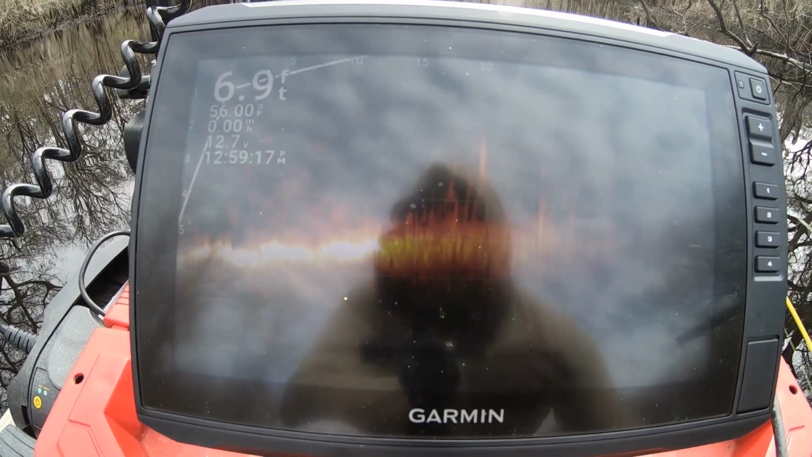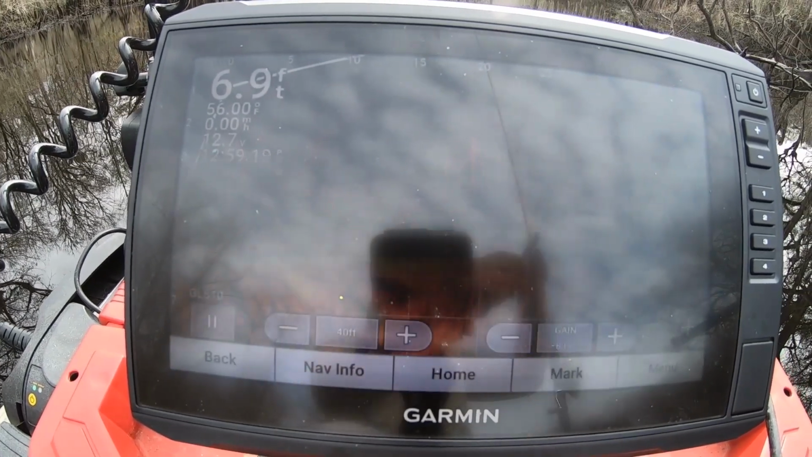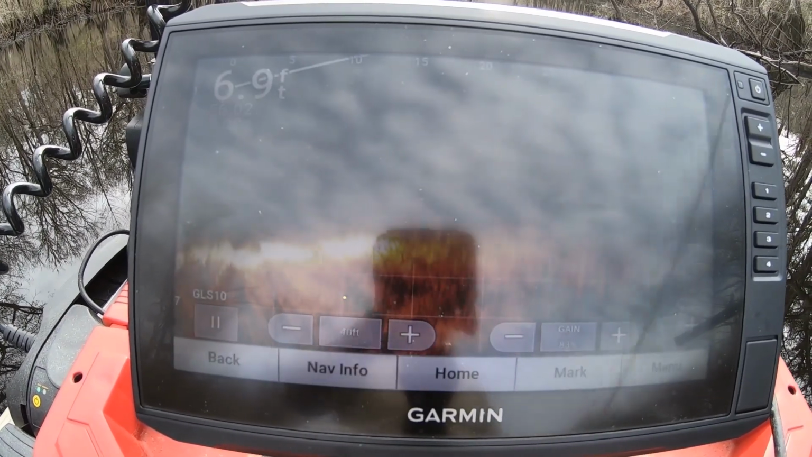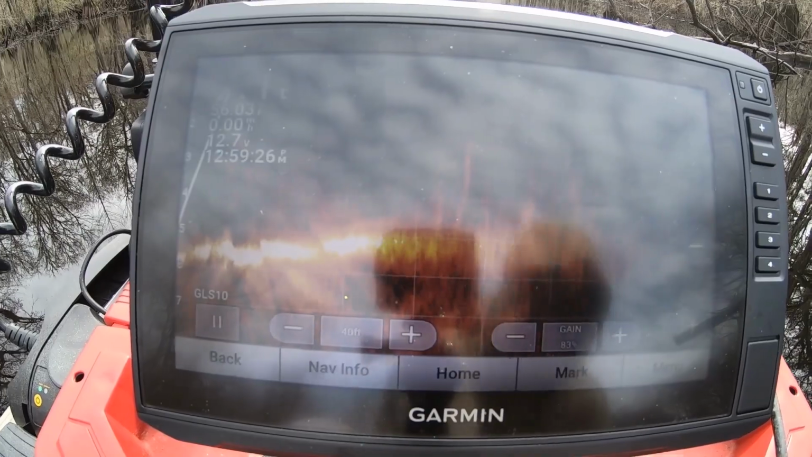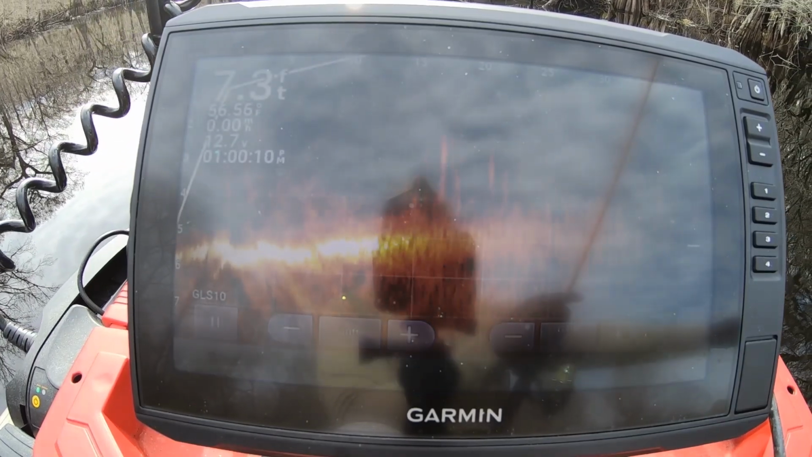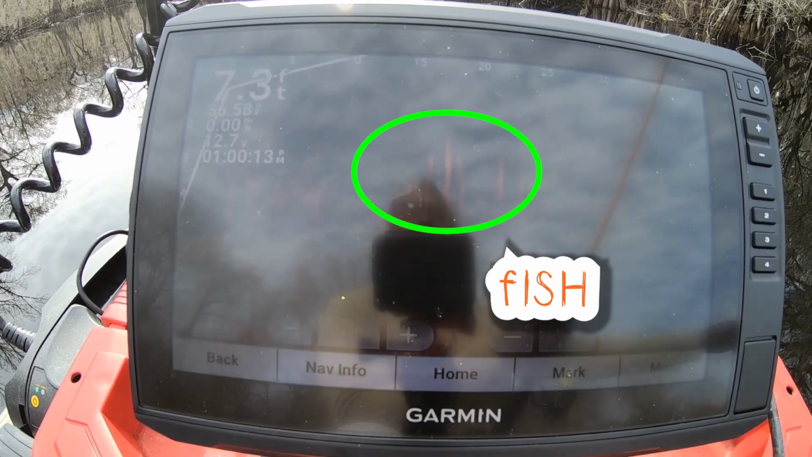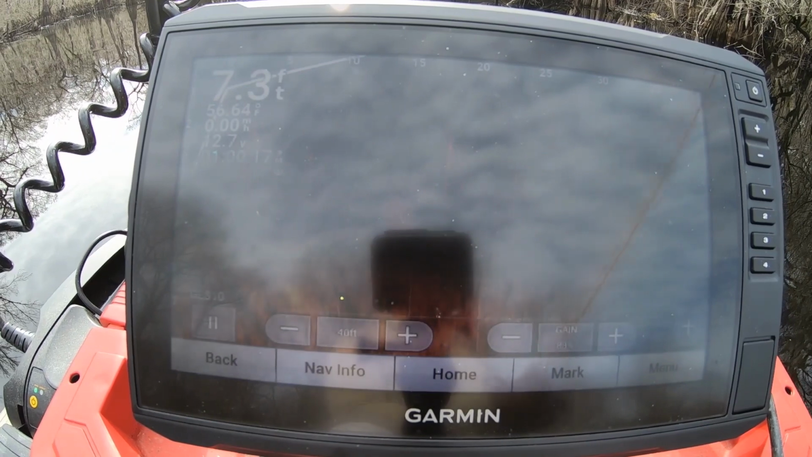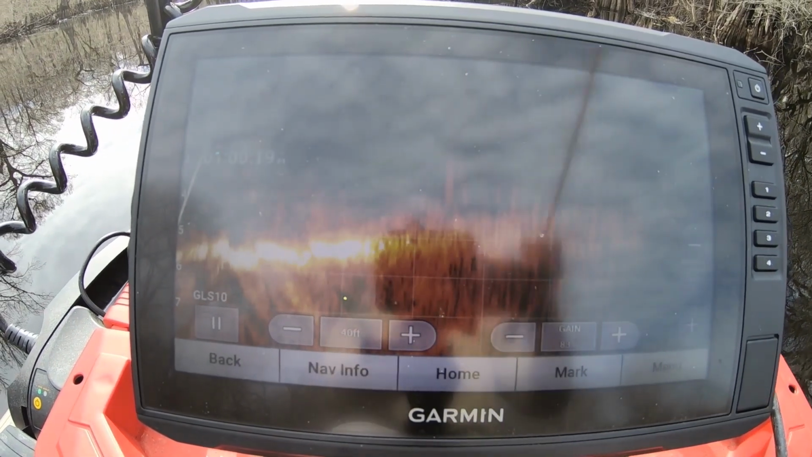Alright, I'm about 3.5 feet now. So I'll put a little crappie nibble on it, give it a little scent. Right there. Alright, let's see if I don't get hung up.